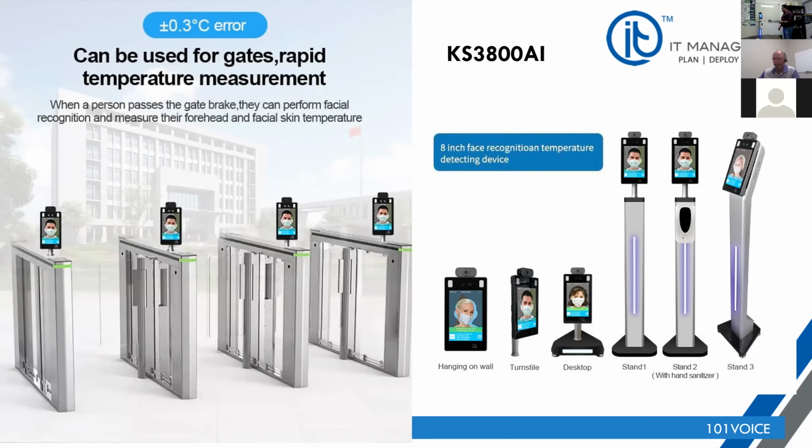So I'm going to walk into the device. Please align with the temperature measuring area. Temperature is normal, 97.9 degrees.